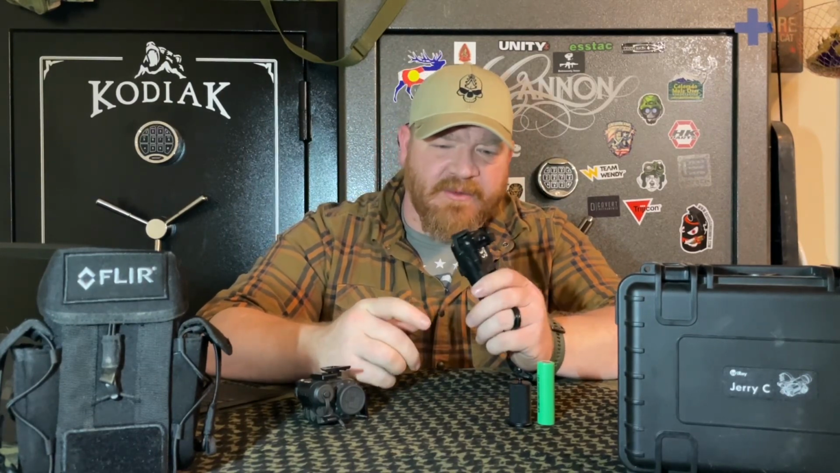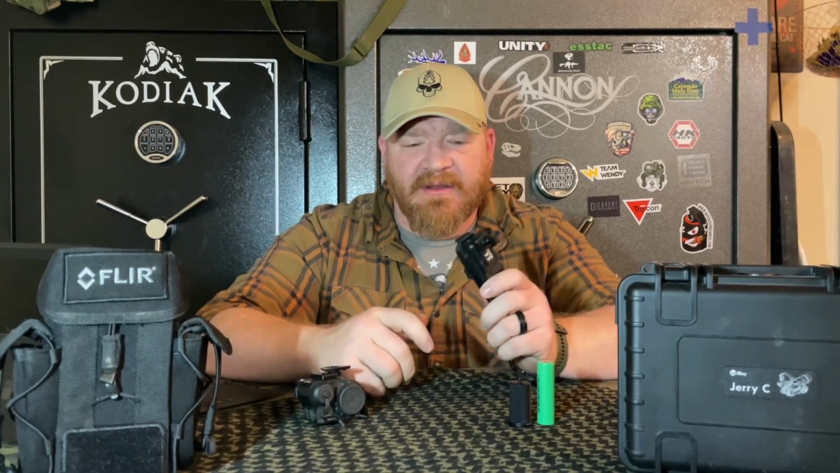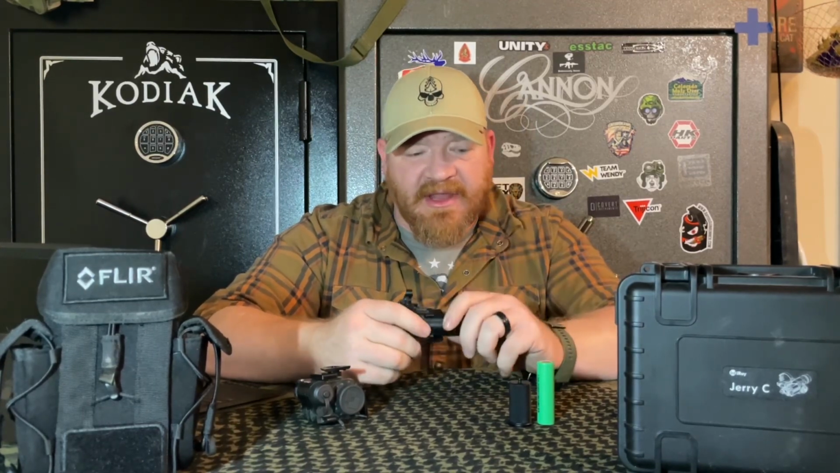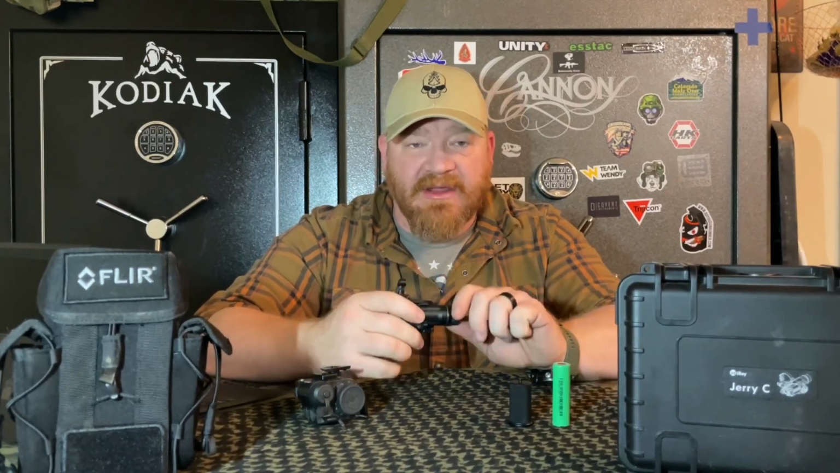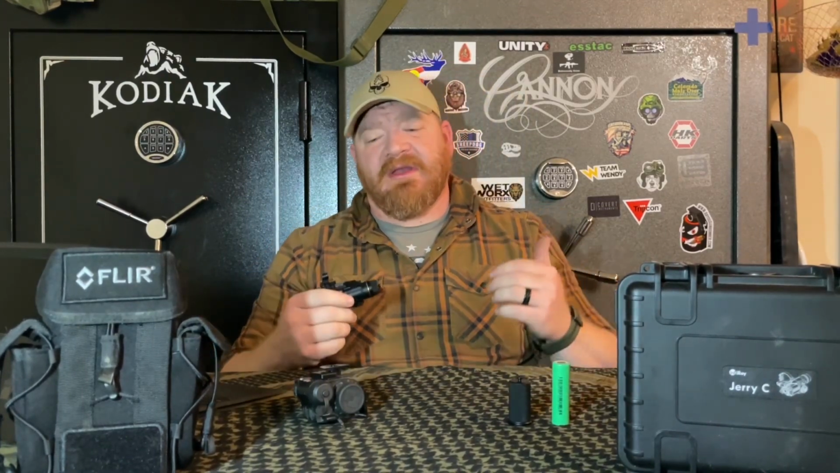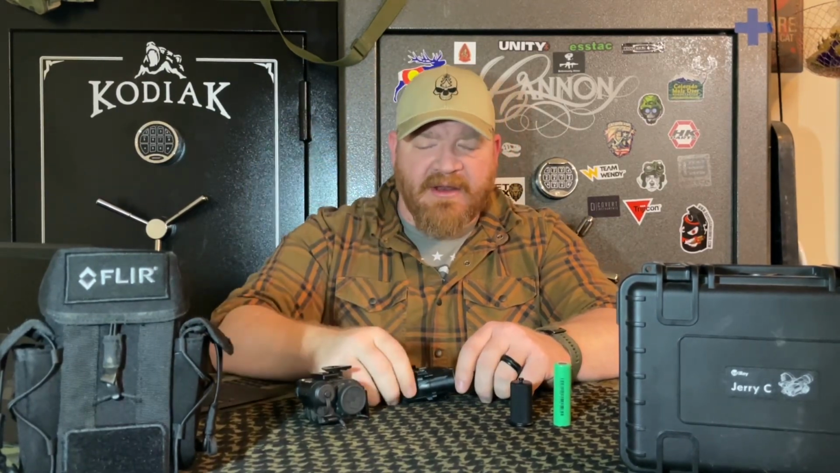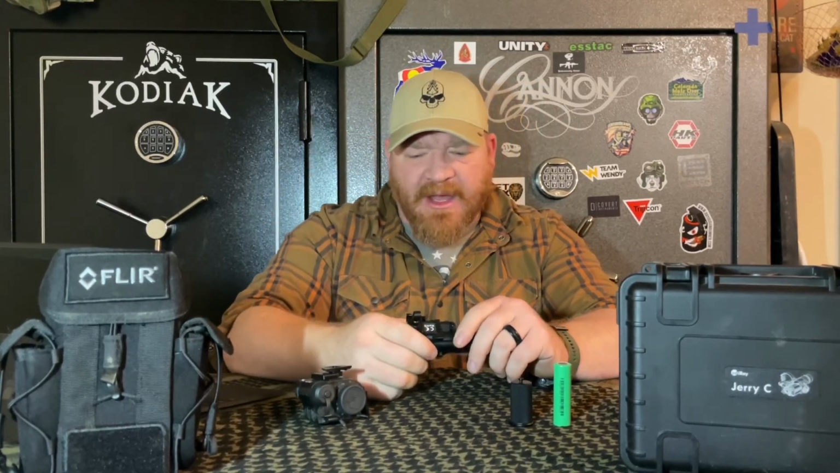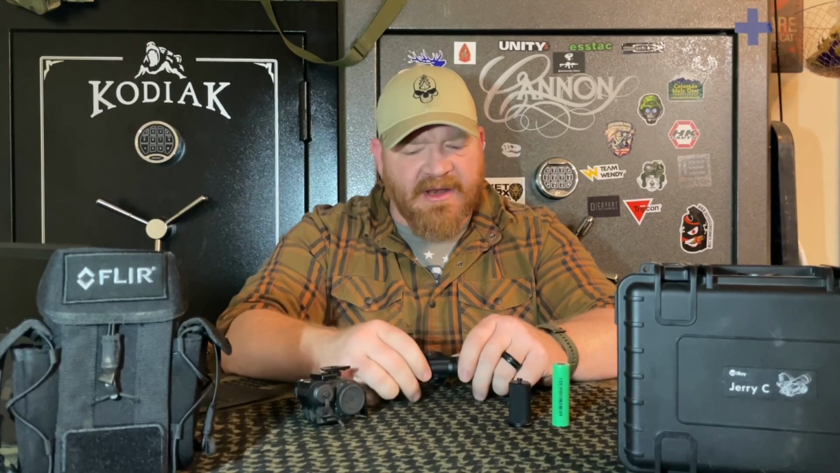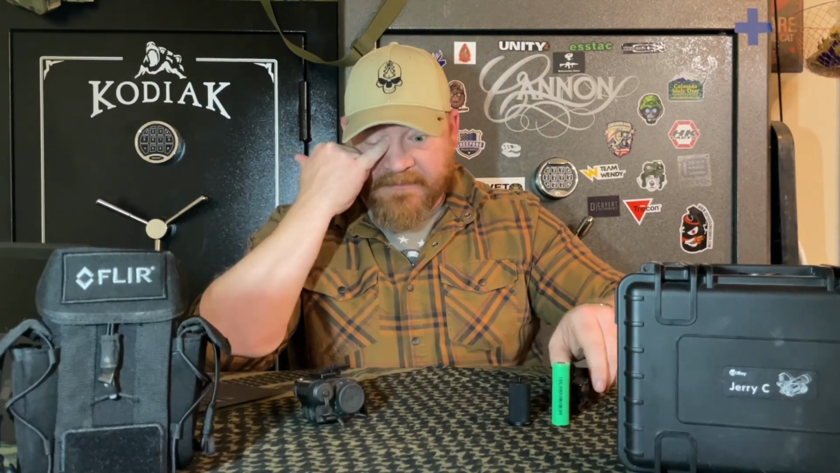For instance, when I run this on my BNVD binos, I generally take off the 18650 battery and I will run a CR123A just to try to help keep that weight down. Since I run a battery pack already for my binos, I don't want to have another external battery for the Jerry C. I just don't feel like putting that much weight and strain on my neck. So I just go with the CR123A battery when I'm running it in that configuration.